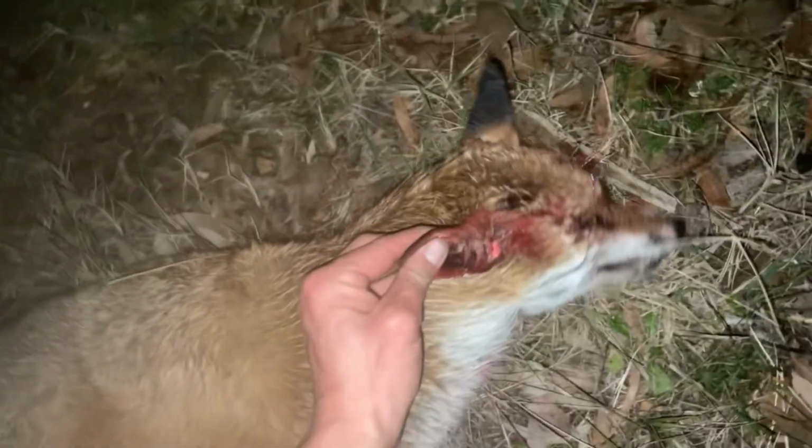Spun the binocular around, and this one was sitting in the paddock beside me. He's playing hard to get, the big fella, laying in the paddock real low. I whistled, but wouldn't get him to pop his head up. Eventually I gave a couple of thumps on the ground, as you might have heard, and he popped his head up for me, and the rest is history. So, first one on the deck. Let's go get some more.